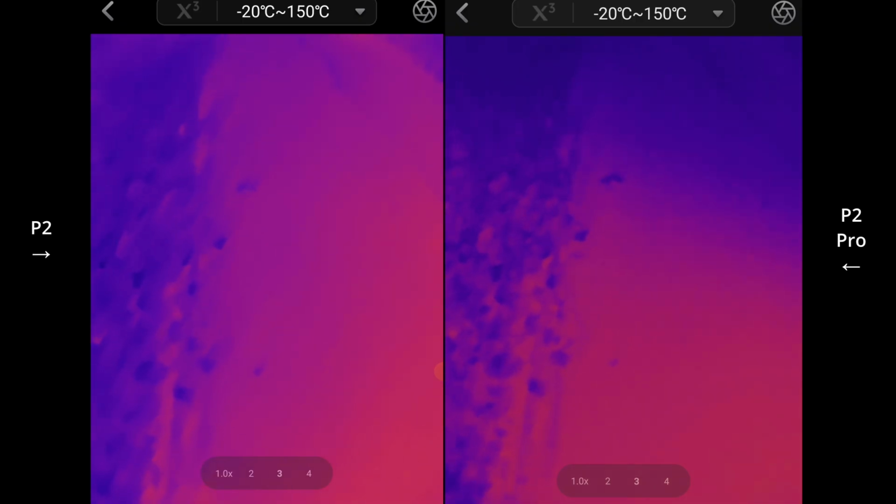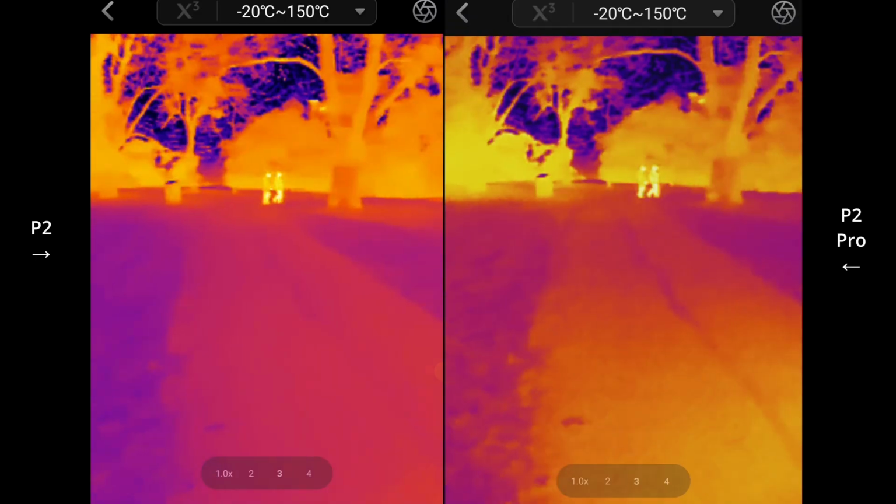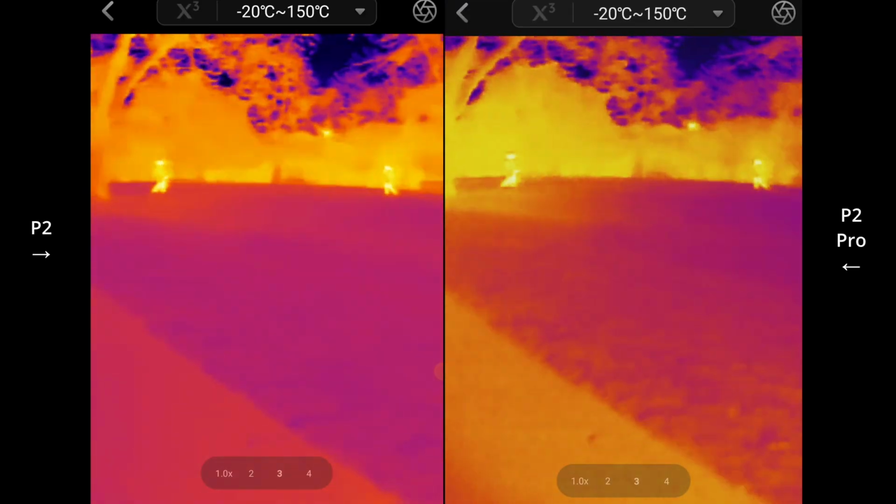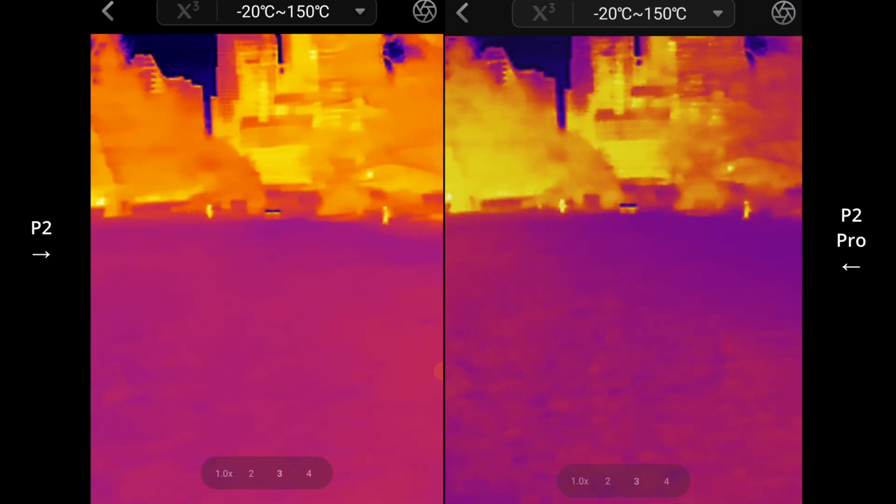If anything, the P2 Pro might preserve a touch of extra detail. But it's just barely perceptible, really.